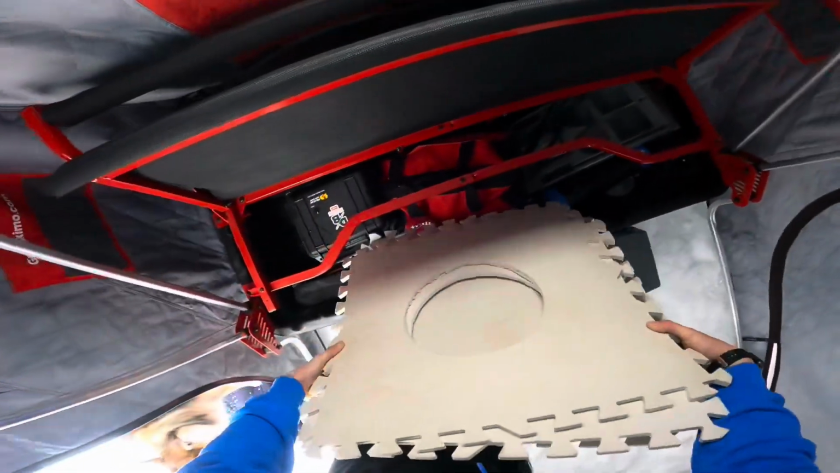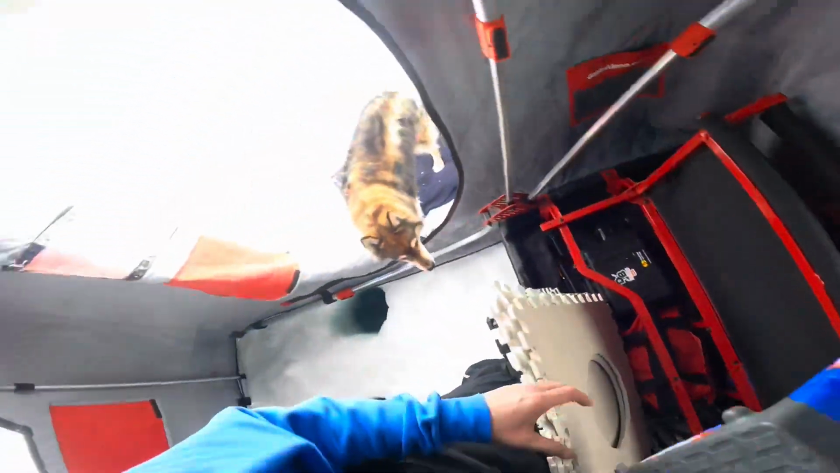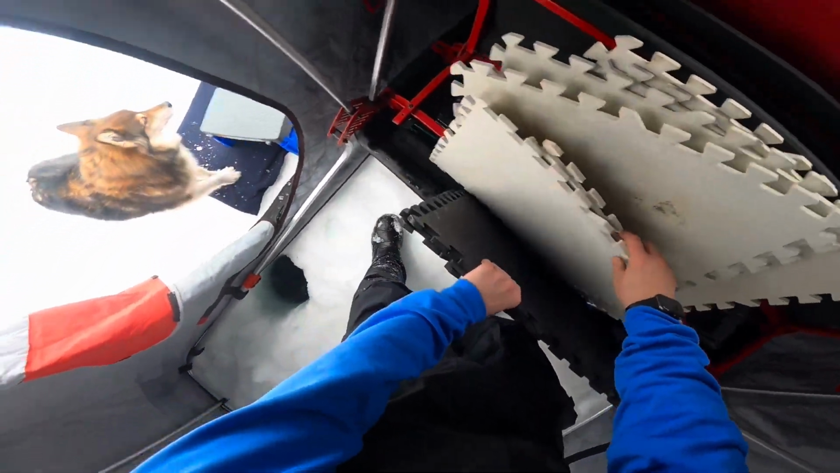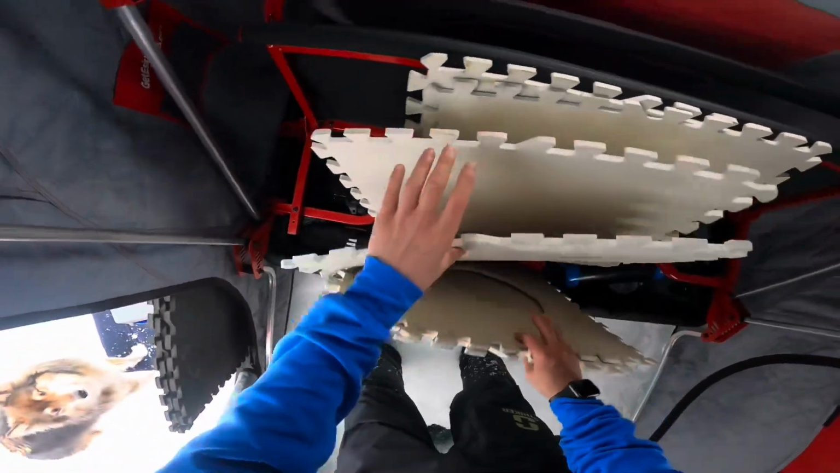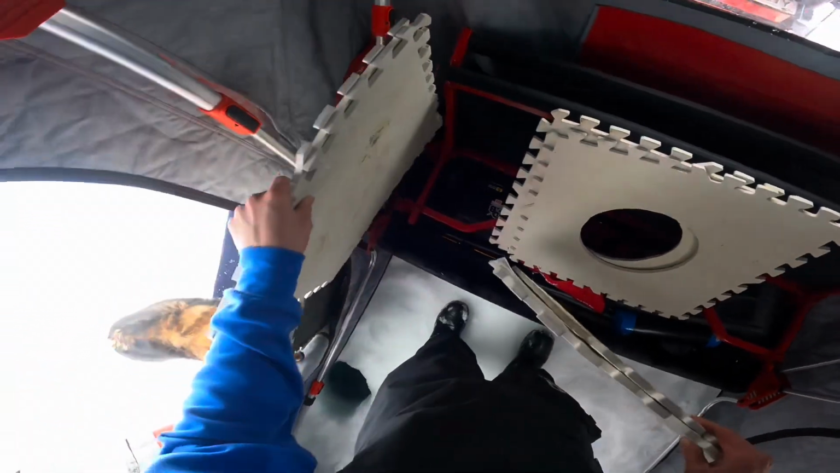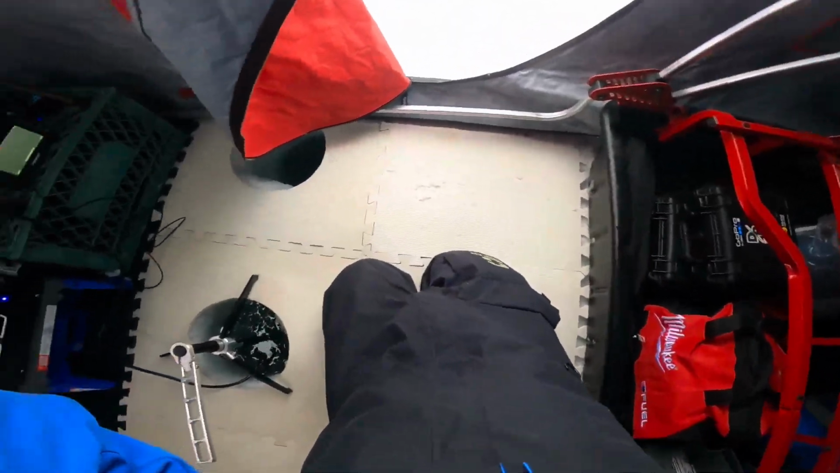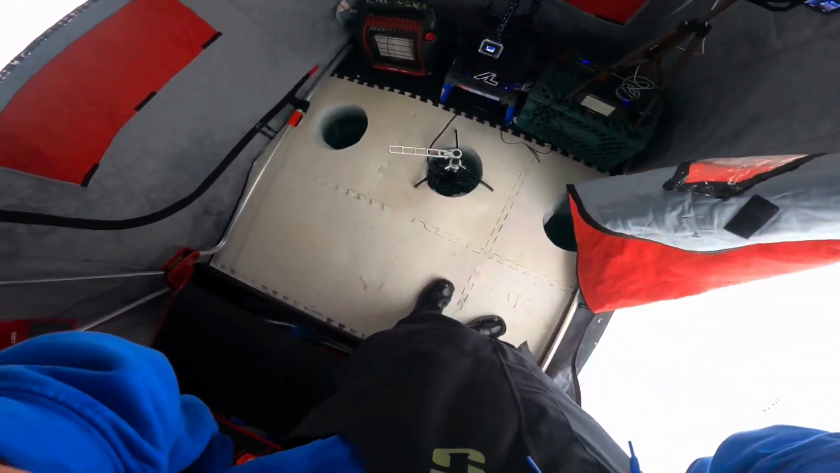So I got 9 of these exercise mats, fitness mats, click together mats, whatever you want to call them. And I got some even 3 pre-drilled out. Okay, let's get some rods going here. I think we're set up for now. Start suppering a bit. But yeah, we got the floor all set up.